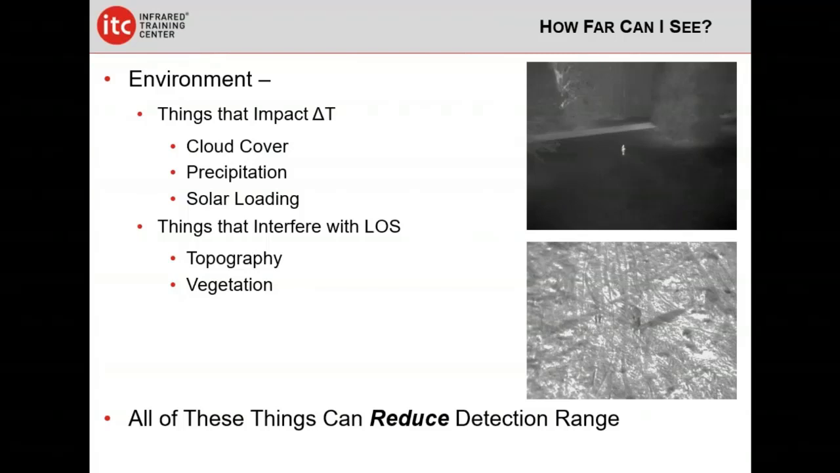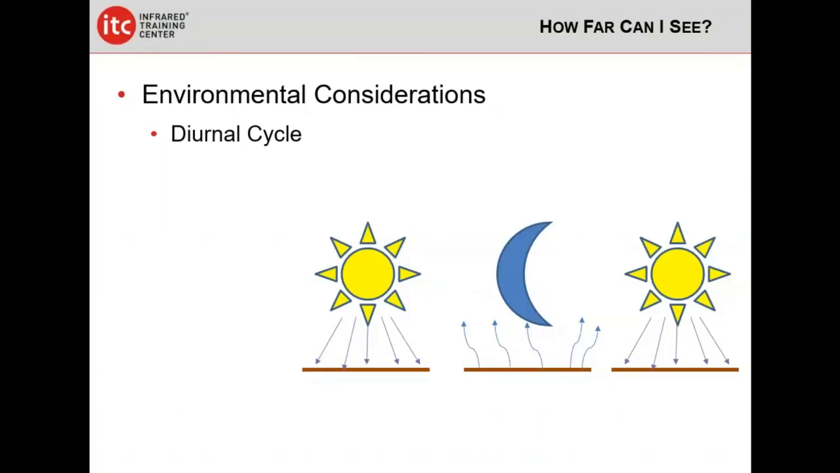And then there are things that are going to interfere with our direct line of sight to the target. And that's where we get back into vegetation and topography. If we're in the Great Plains of America, where it's really, really flat, we would fly a mission differently than if we're in the Rocky Mountains, simply because of the changes in vegetation and the changes in topography.